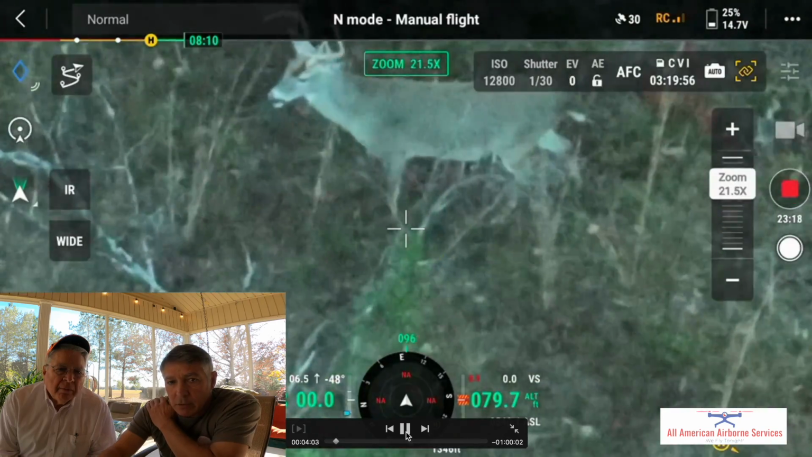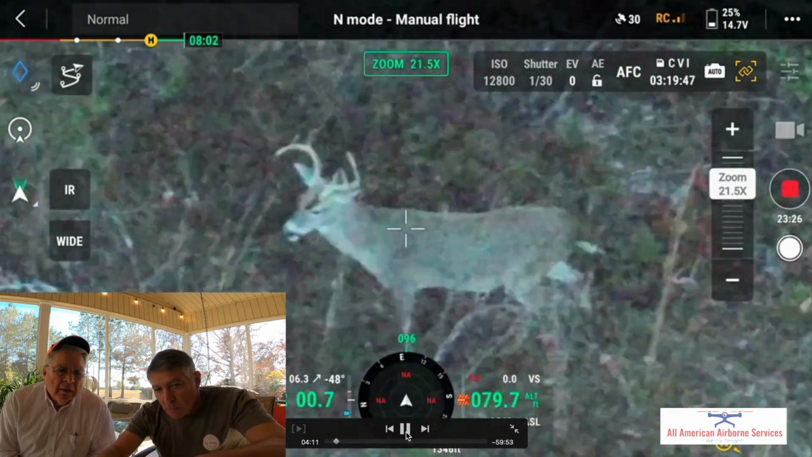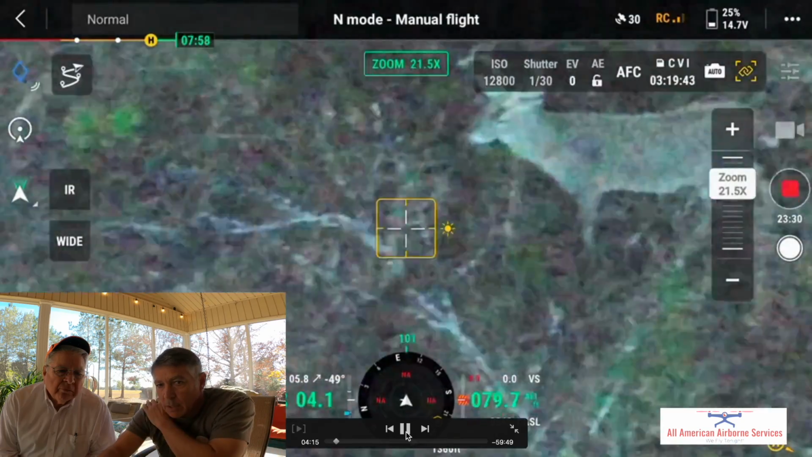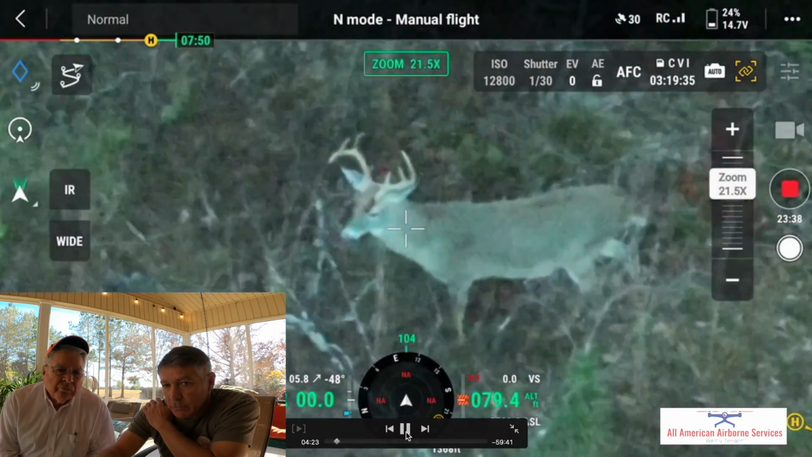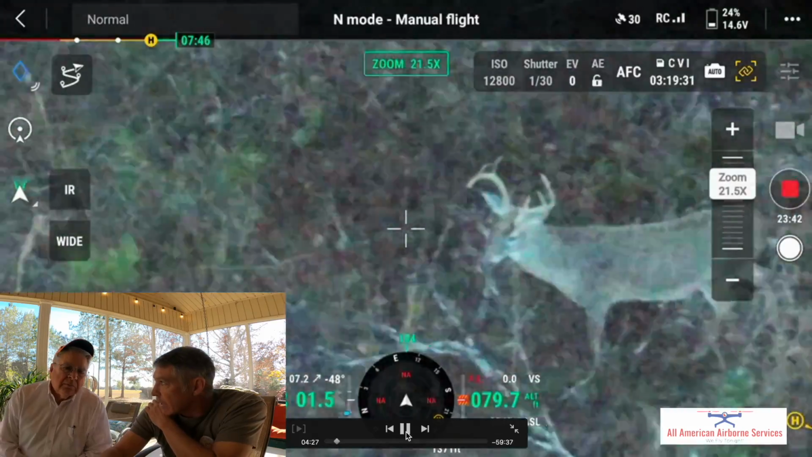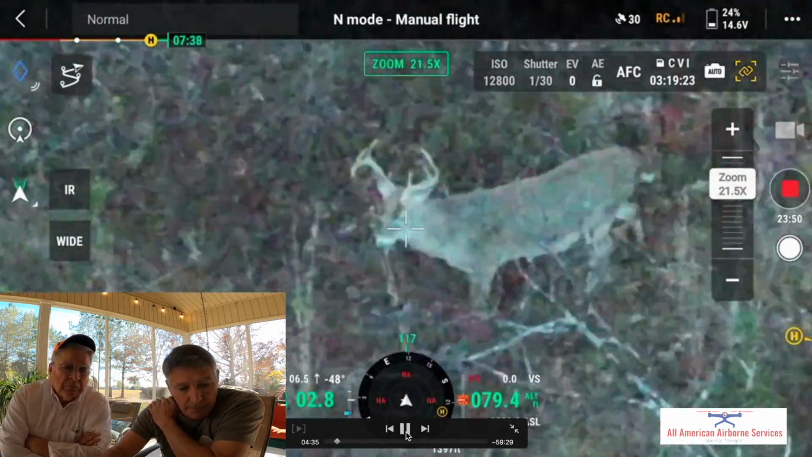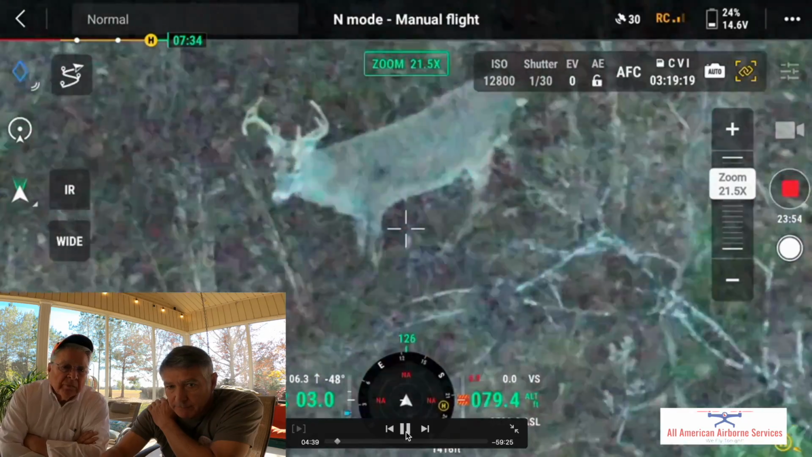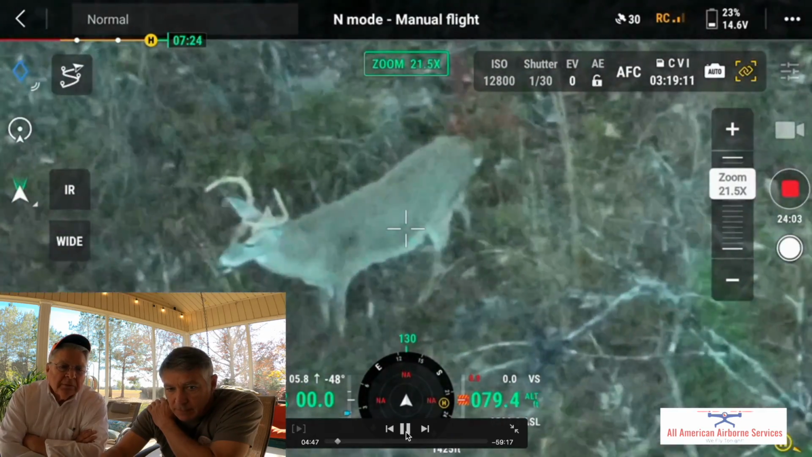So right there, as the sun's coming up, he's coming out of the woods. Look at the wind direction, and he's right there at 3A. So if you were sitting in 3A, you definitely could have gotten a chance to see him yesterday morning. And you were at 7. Looks like, was he chewing there? Yeah, I got this sped up.